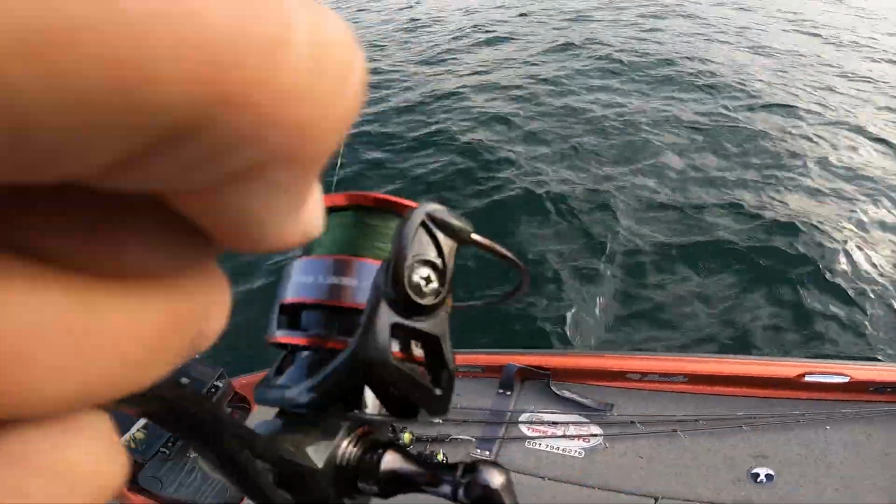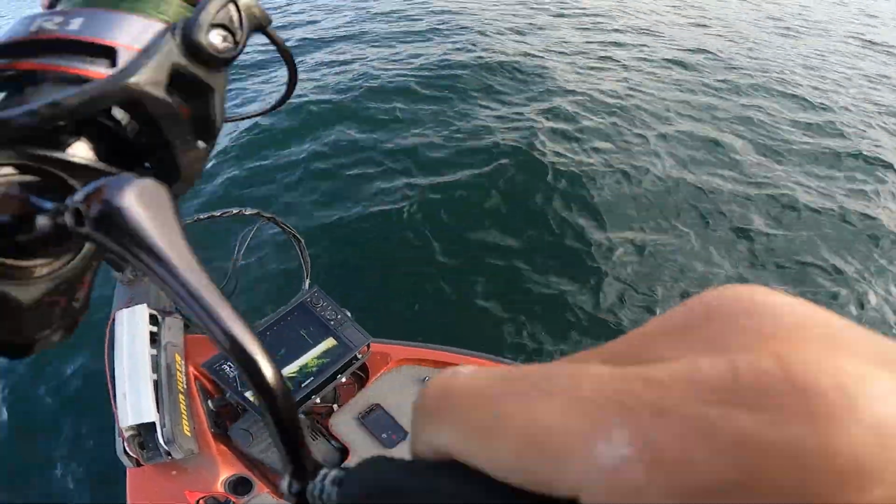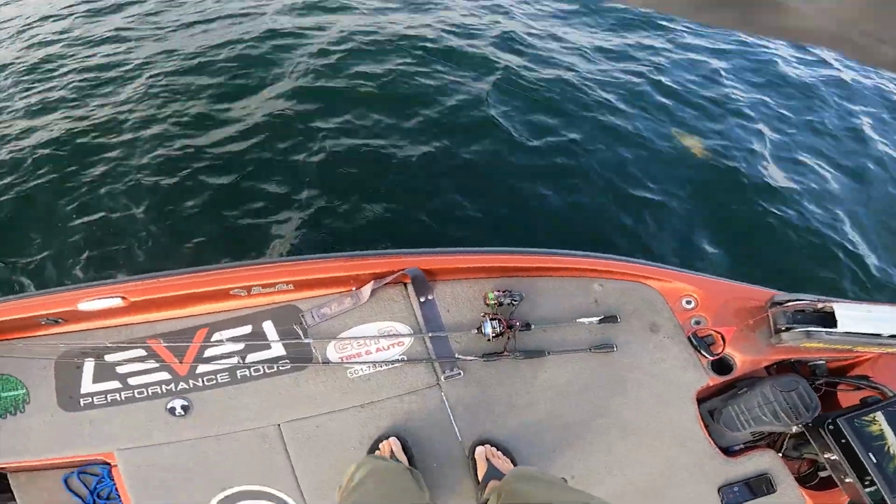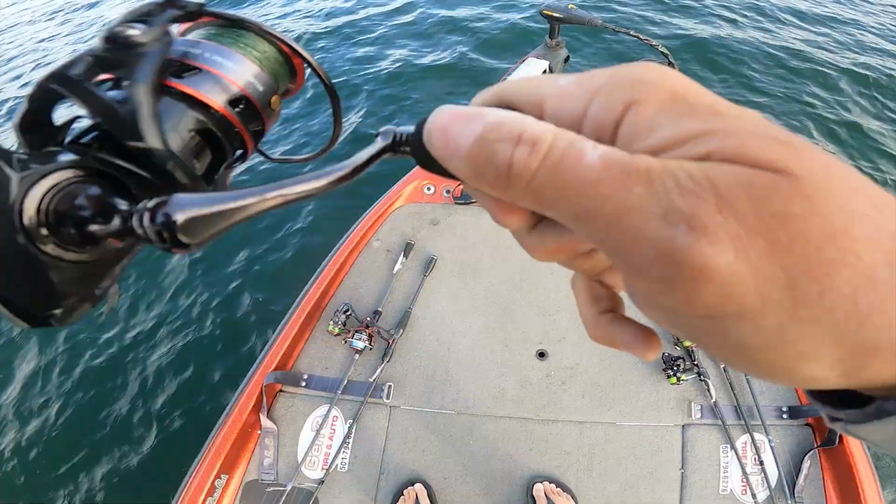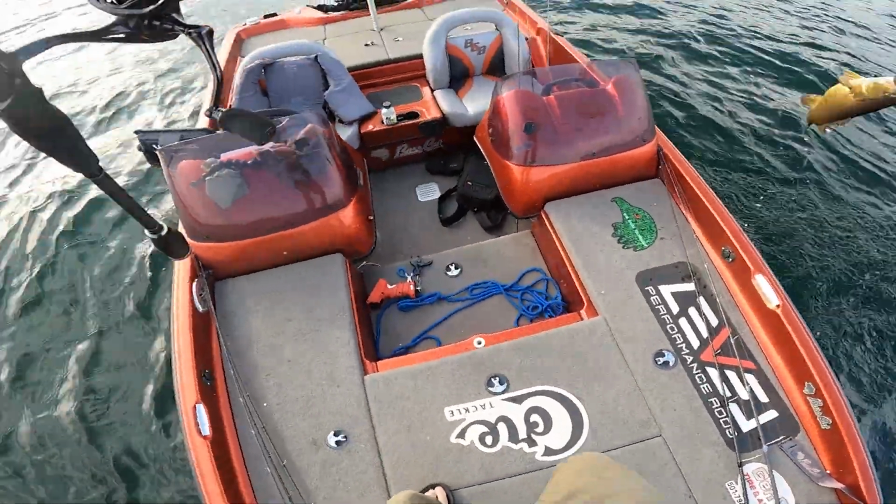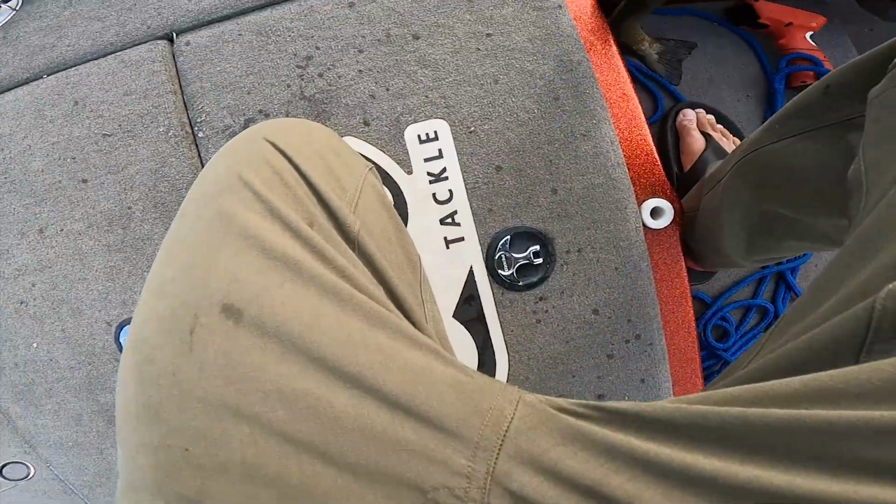I got a big one. I got a big one on. This is a big fish. This is smallmouth. I promise you it's smallmouth. Oh, it's a big smallmouth. Yeah, yeah, sweet. This is cool. Woo! Another 3 pounds. Another 3 pound smallmouth.